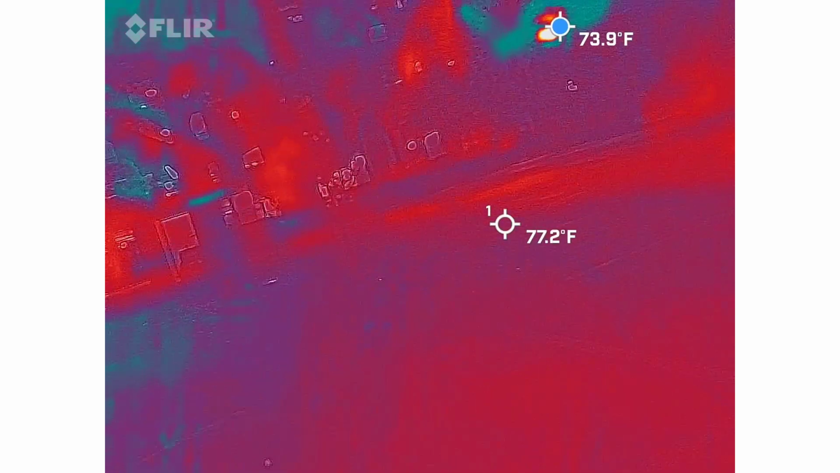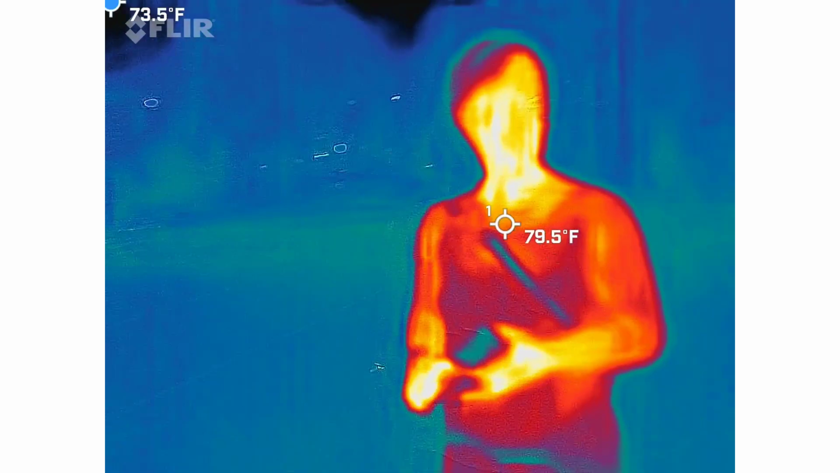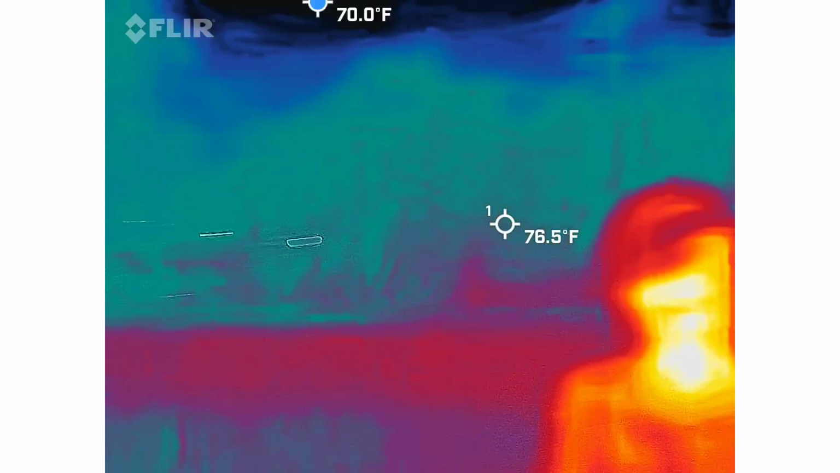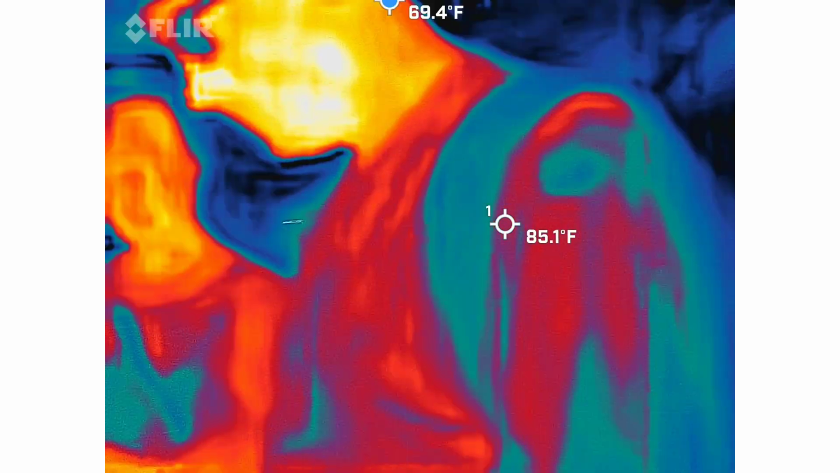Let's take a quick peek at the weather. All right, weather. That's what we want, right? There's nothing.